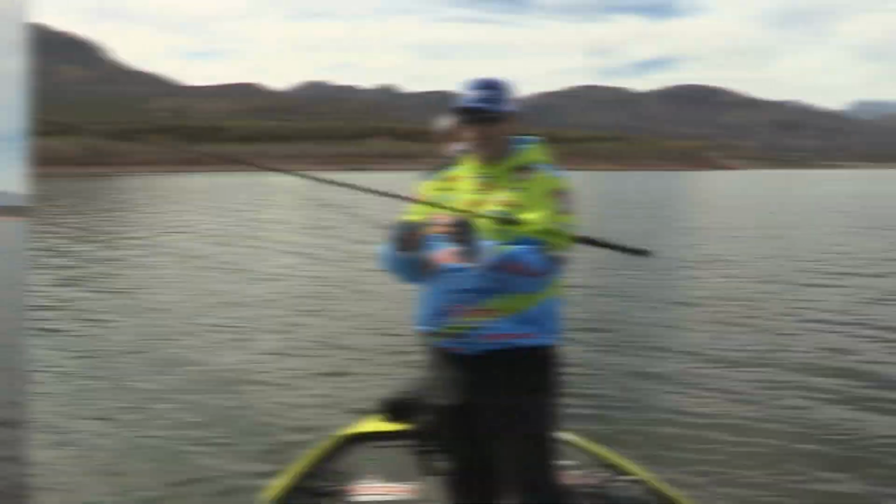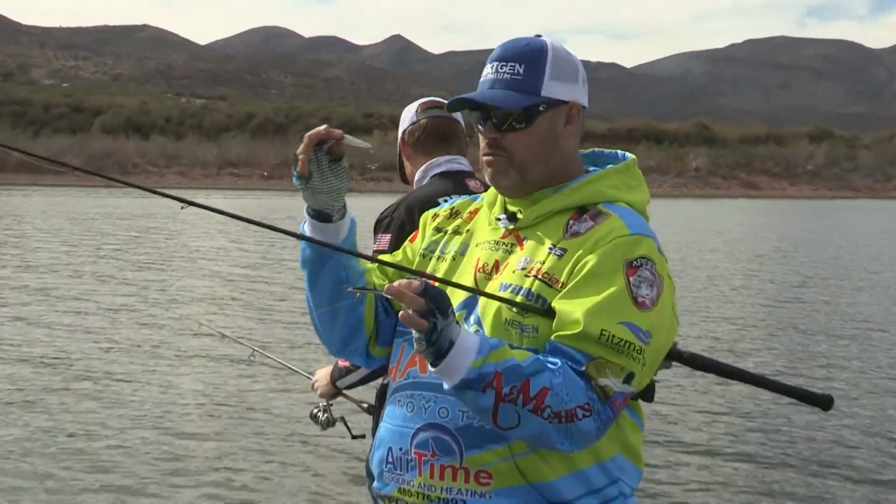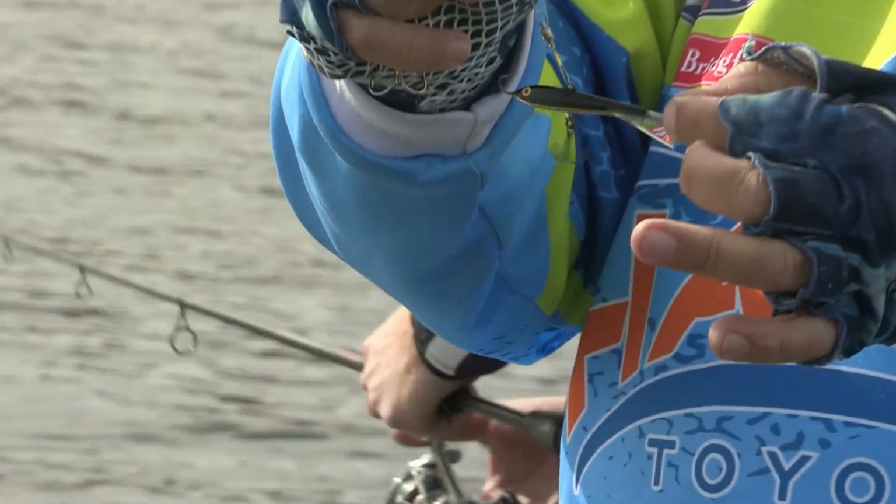I'll take it. So folks, here's the difference between what I'm throwing, or what I was throwing, versus what Josh is throwing. Josh is throwing the ice jig. This is made by the Rapala company.